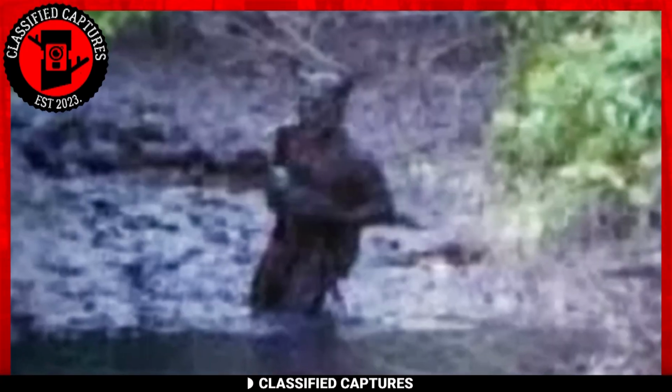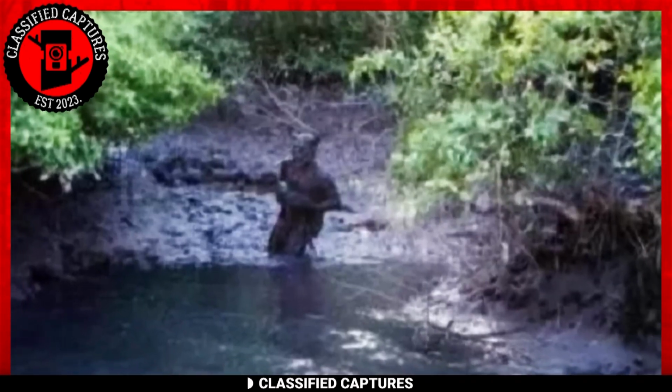Basically, not many meet the horned beast of Baja and come out of the experience alive. That makes this photo all the more rare.